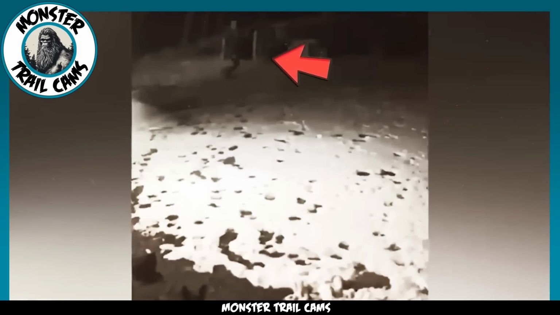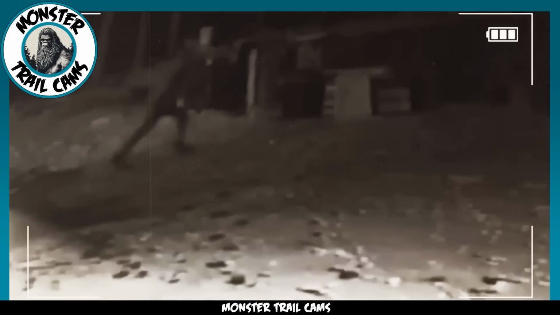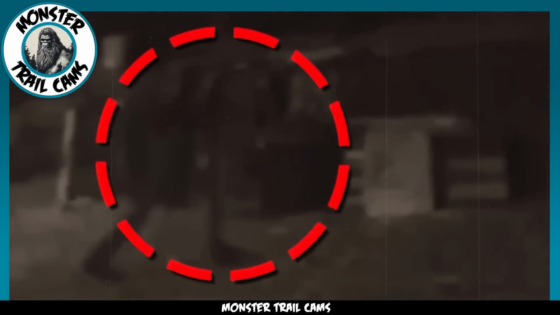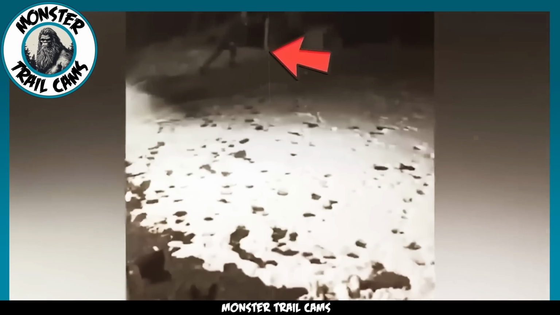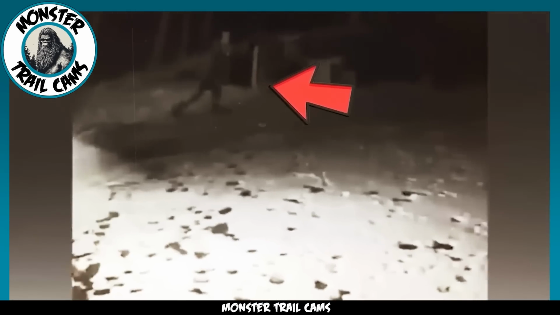Take a look at this strange clip. We have a camera clip of someone who appears to be running across the frame on freshly fallen snow. The way the person moves indicates we are looking at a human, but it is so dark that we are only able to make out the outline of the person. As the person is running, they suddenly fade from the video, as if they weren't even there in the first place.